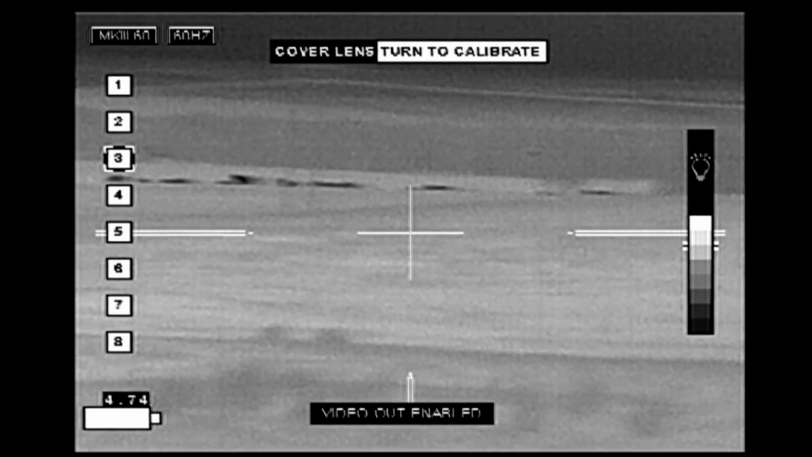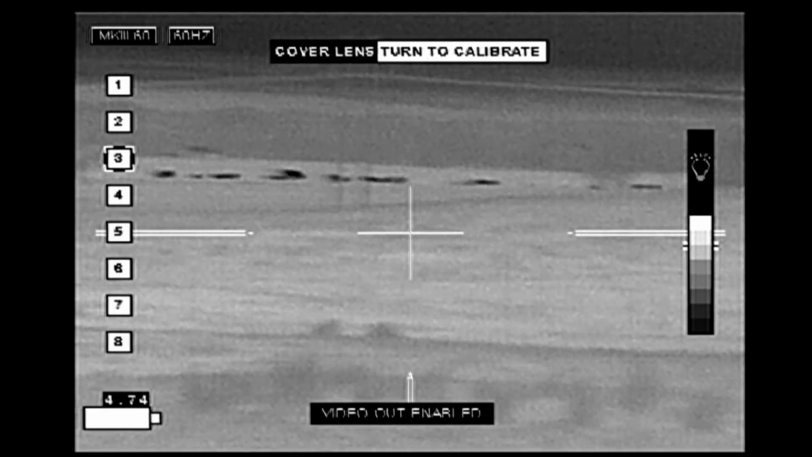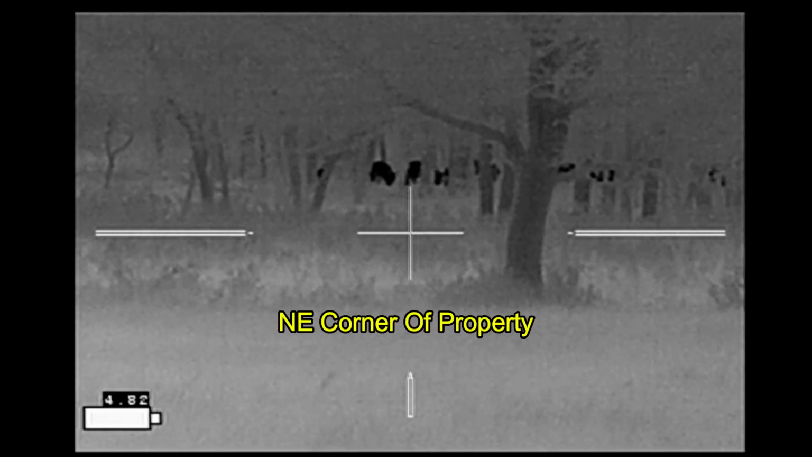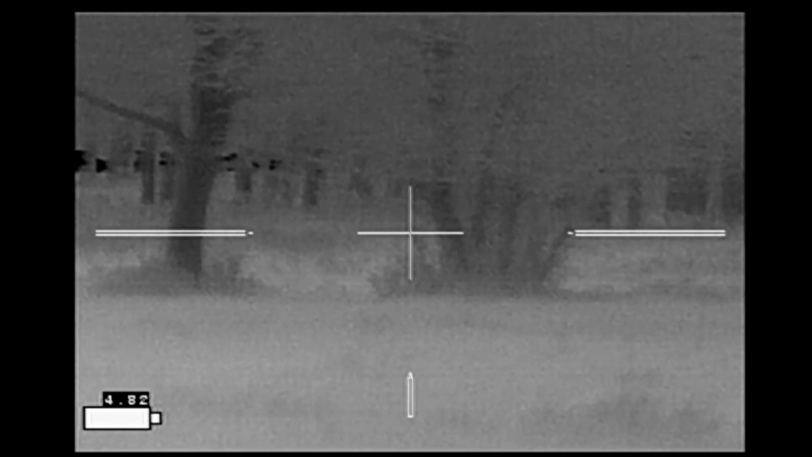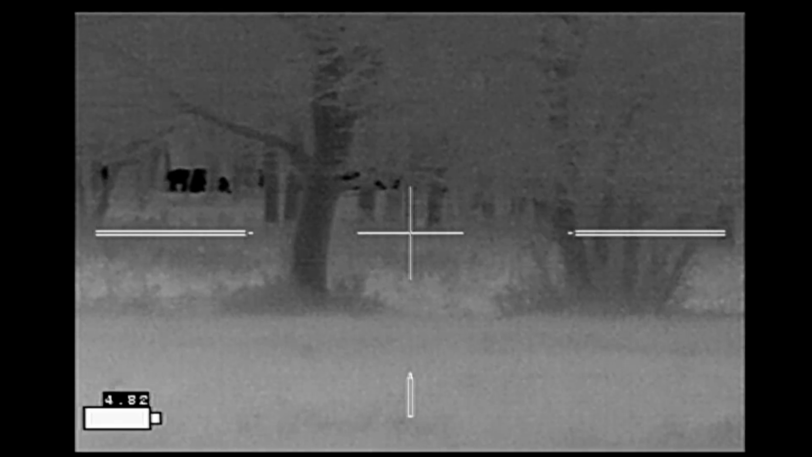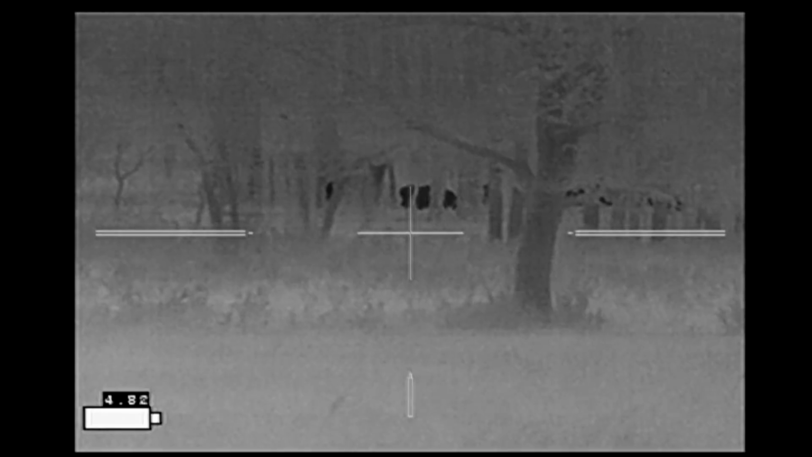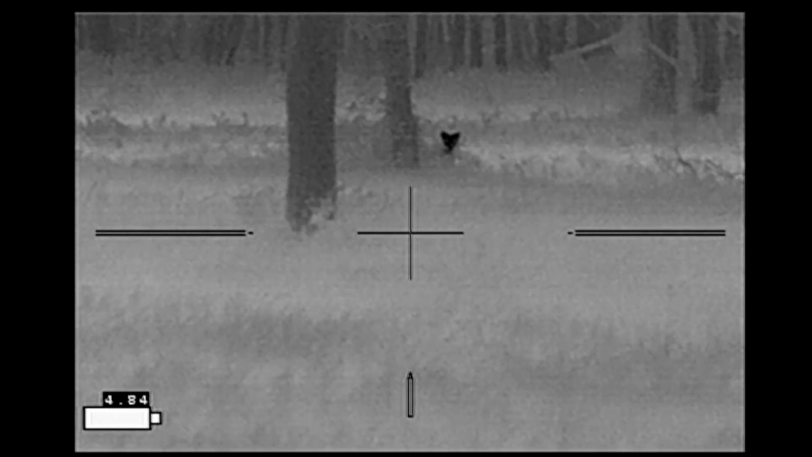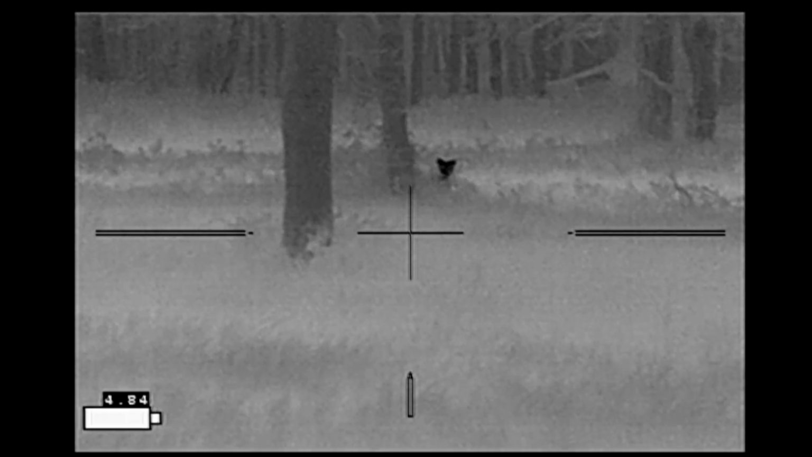And about an hour later, I spied some hogs out in the field. They disappeared behind that ridge before I got the video going. I made a stalk out to the far northeast end of the property. Found the group of hogs back in the woods. So I decided I needed to move a little bit closer to make sure that they were on my side of the fence. On the way, I spied this little bobcat. This bobcat watched me as I made my approach.